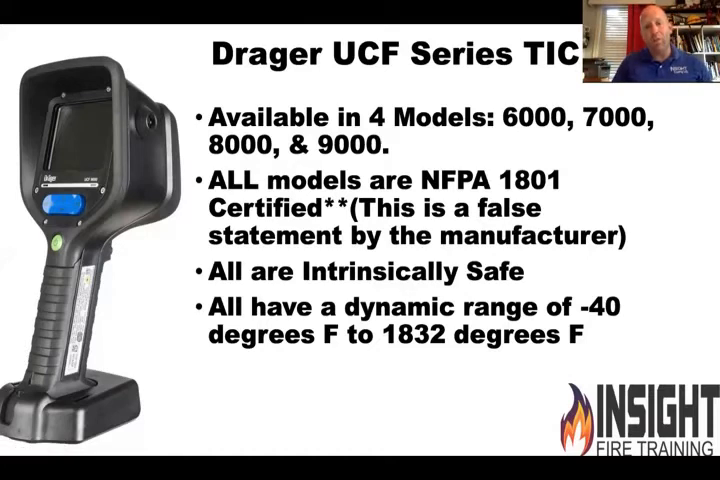All of them are intrinsically safe, which means they won't create an ignition source in a hazmat environment. And they can see from negative 40 degrees Fahrenheit all the way up to 1800 degrees. That's pretty impressive. Draeger also records audio. You hear me? It records audio. When you're doing training, do not say things you shouldn't because they will play it back and remind you.